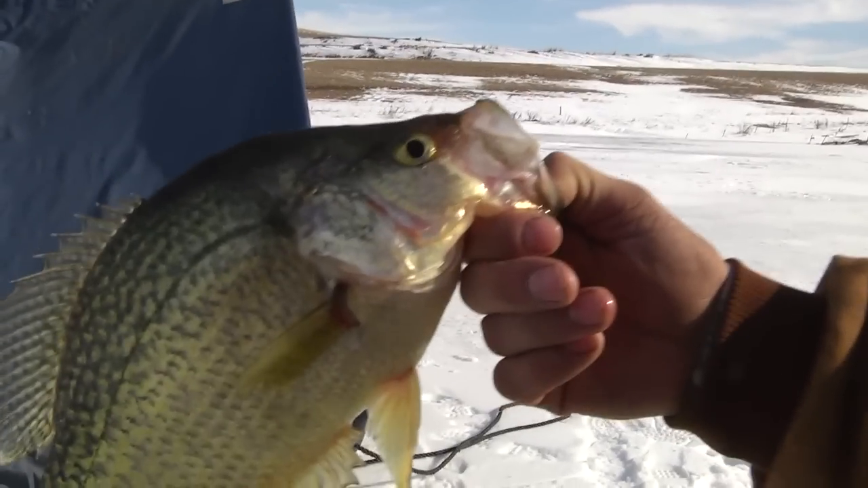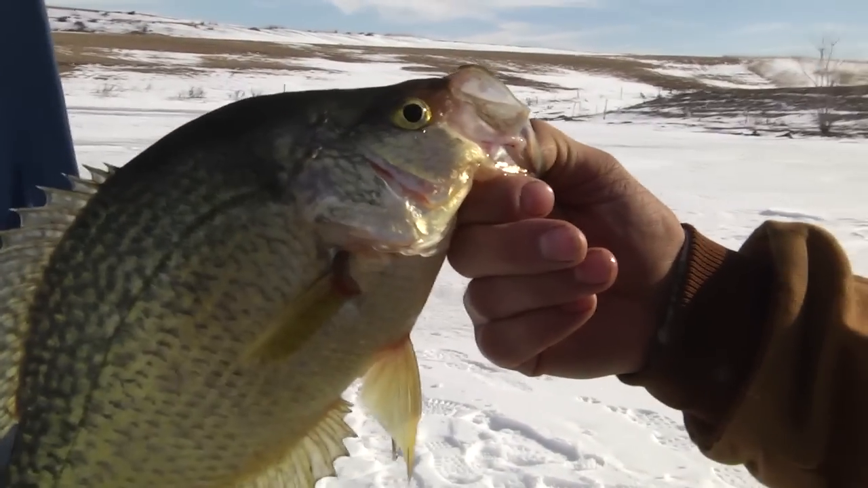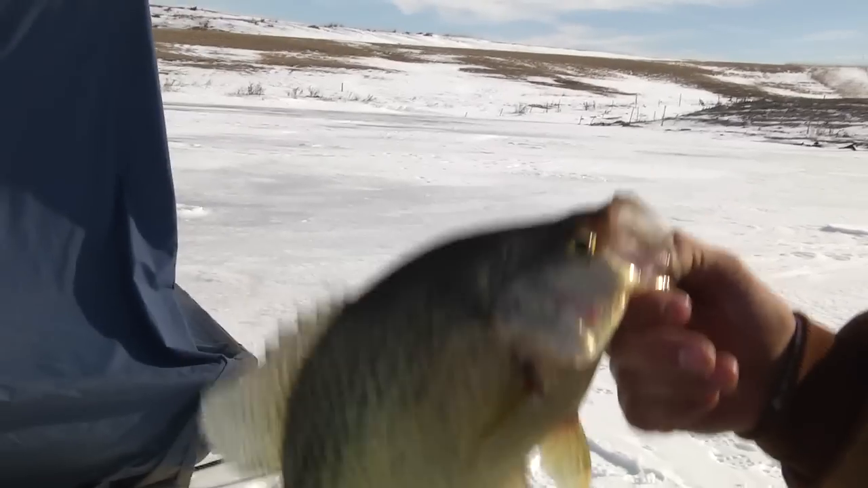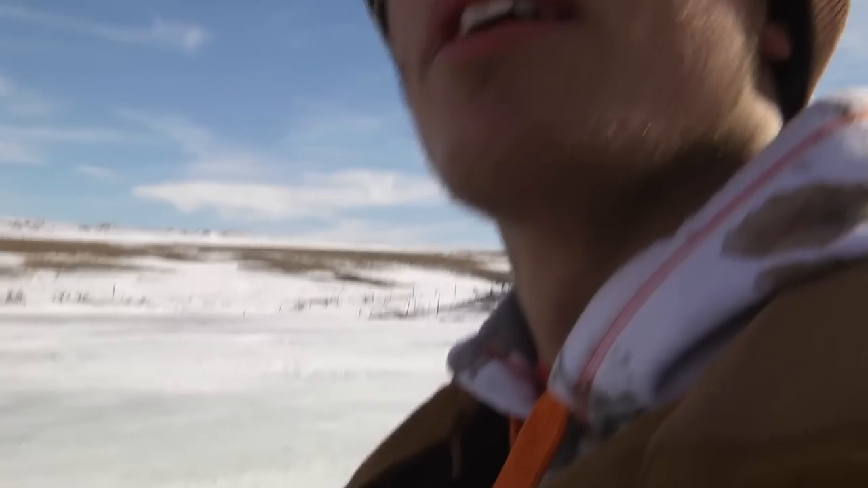Boy, that's a good one. That is an absolutely gorgeous fish. That's average size for here? Yeah, that's probably average. You can probably catch 30, 40 of these here in a day if you find them. Wow. That's what it's all about, folks.